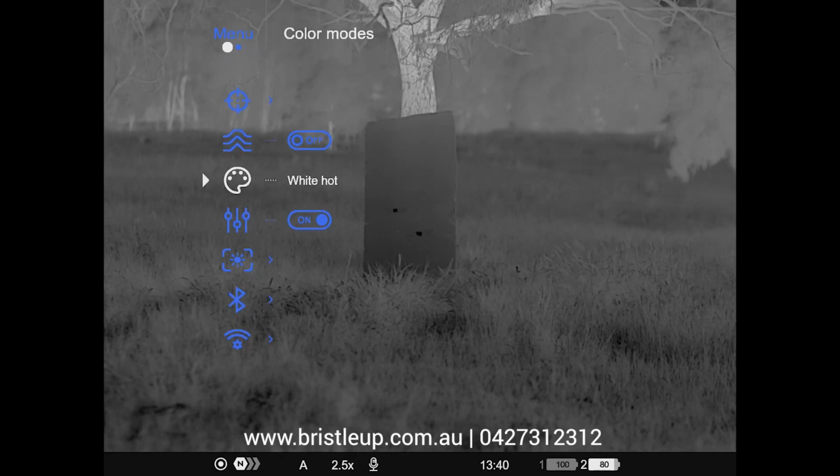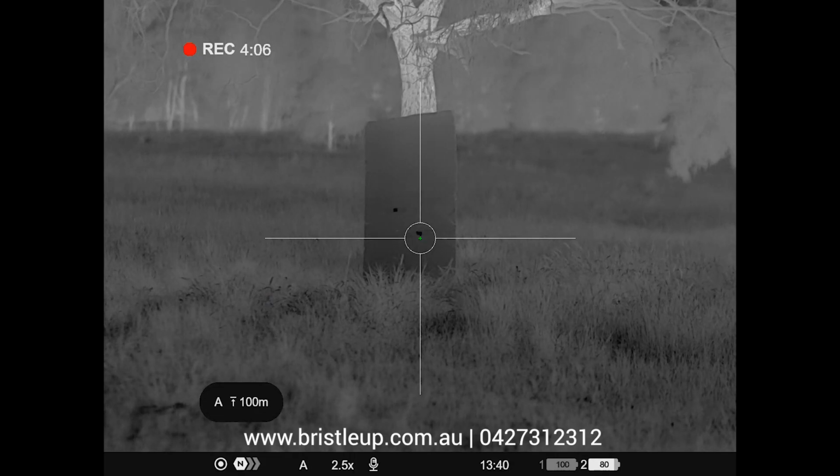Now, another thing you can do if you're having trouble seeing your target is adjust the angle of your target.